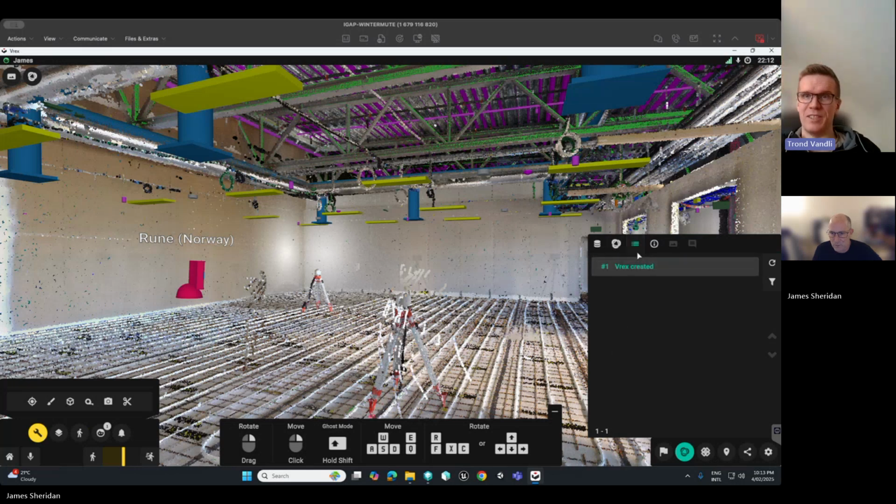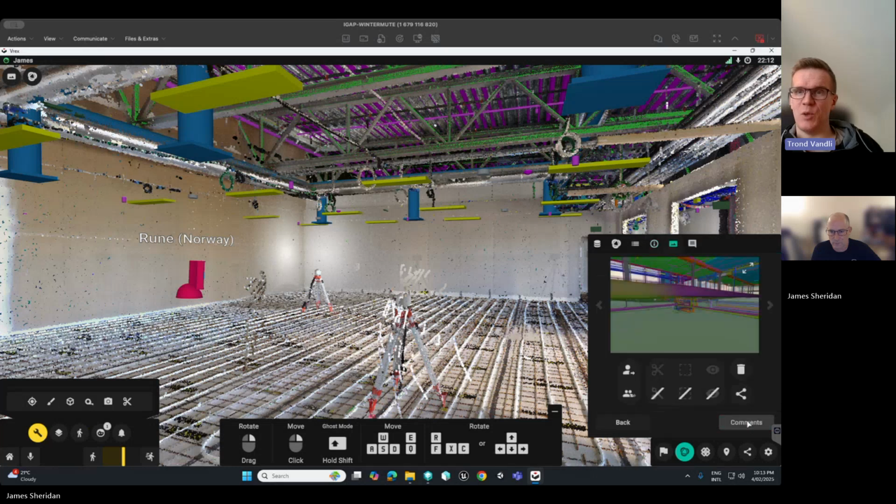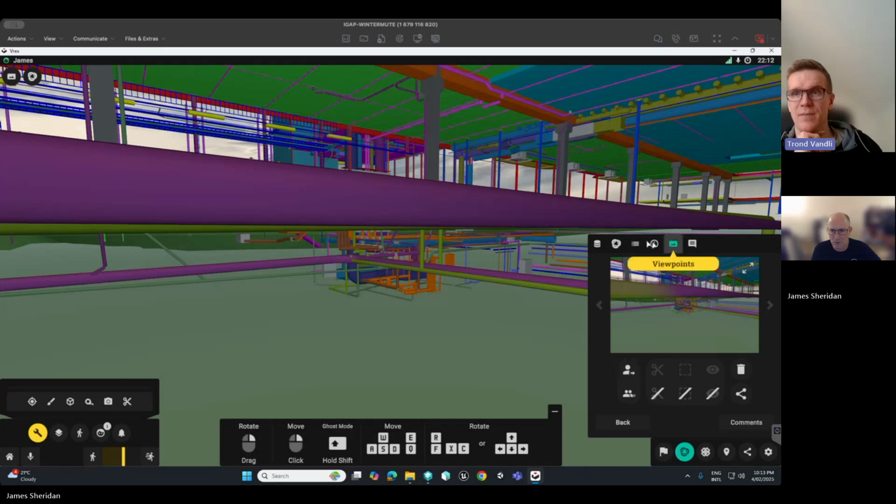So this will always be your issue list. Because there's a point cloud, I hit refresh and the point cloud comes up. Cool. And then you just click into it, and you have the description. You click viewpoints, and you have the different options to navigate there and put the cutting planes back on, etc.